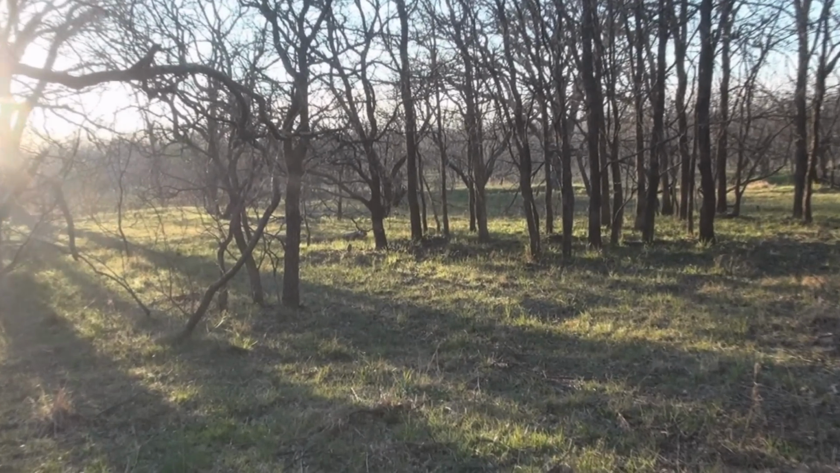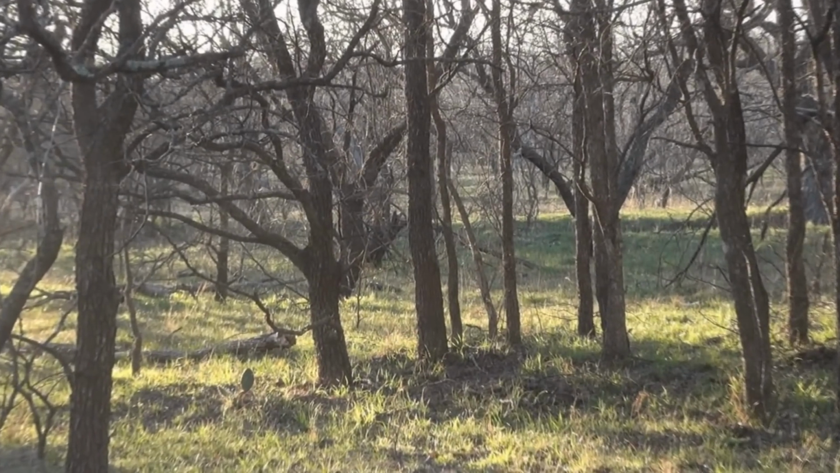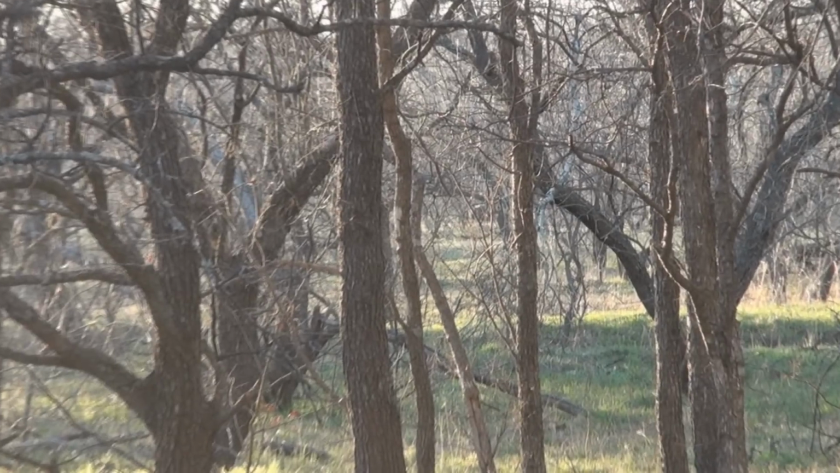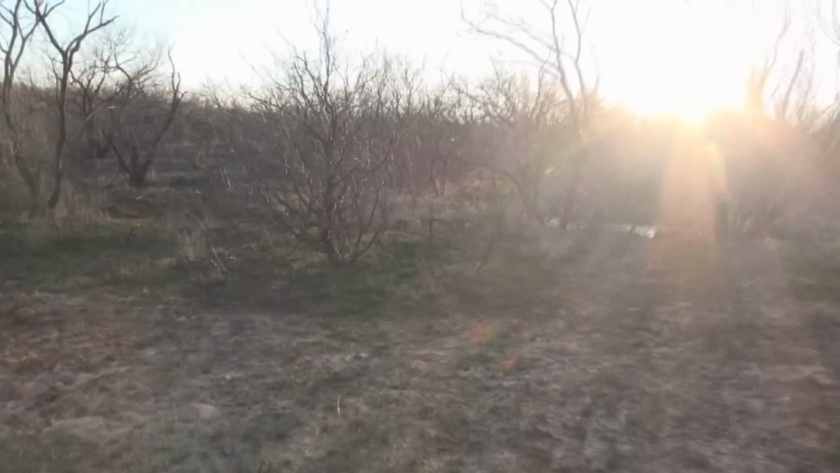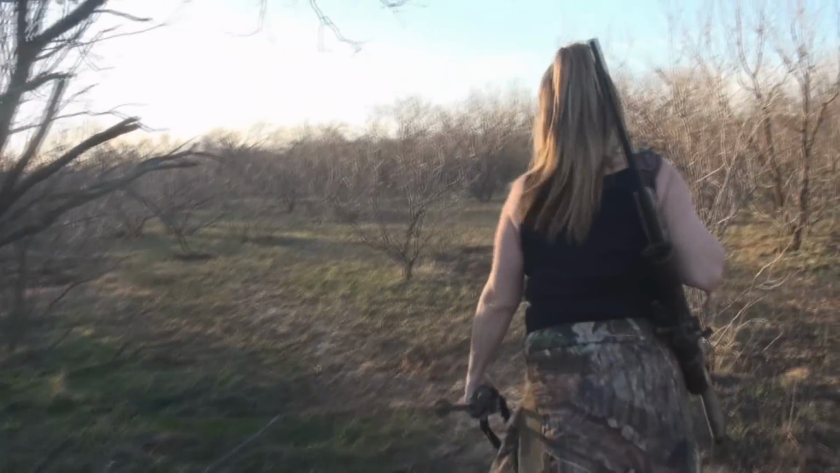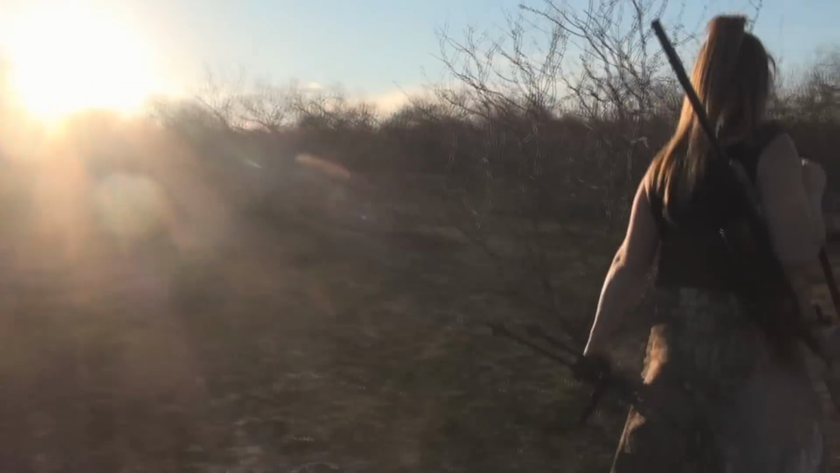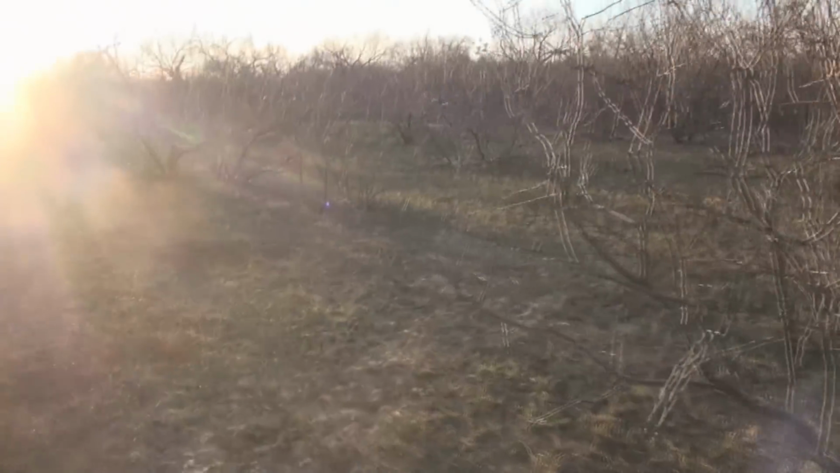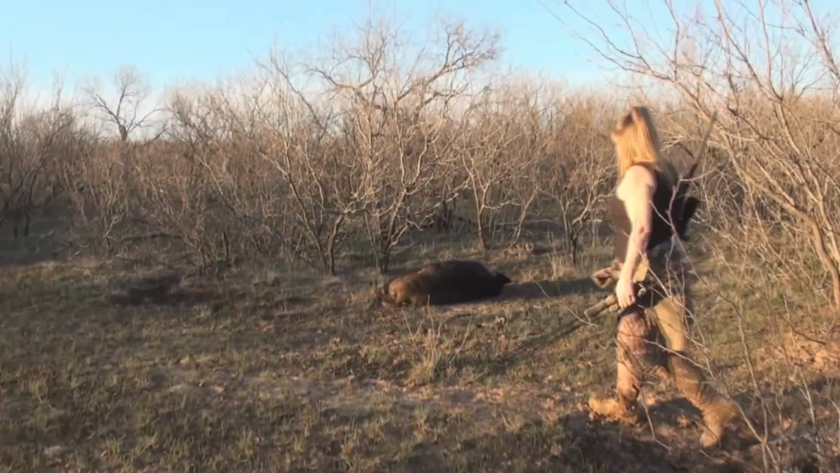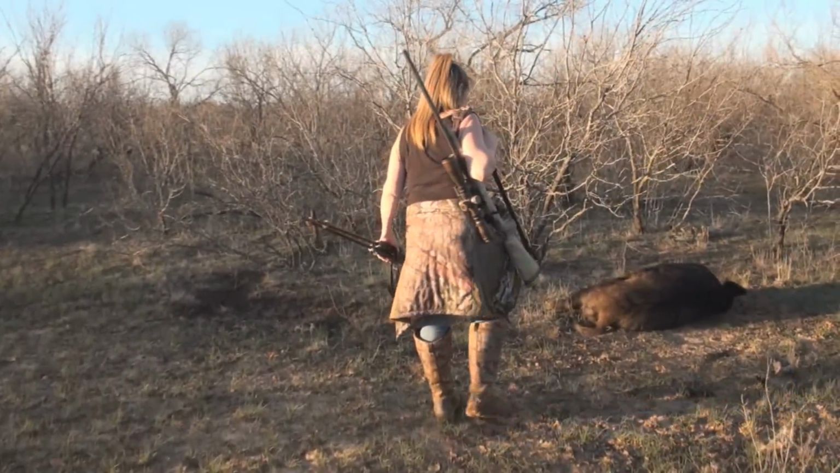I'll see if I can zoom in on him. He was one shot. That dark spot right up there is him. Dang. That is a beast. That may be the second biggest boar we've ever called in. Hang on, let me get around here. That's a monster boar right there.